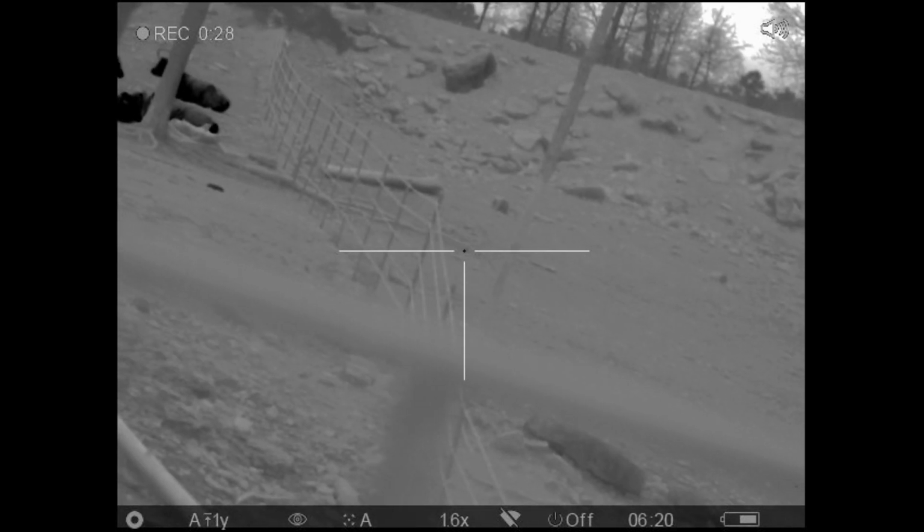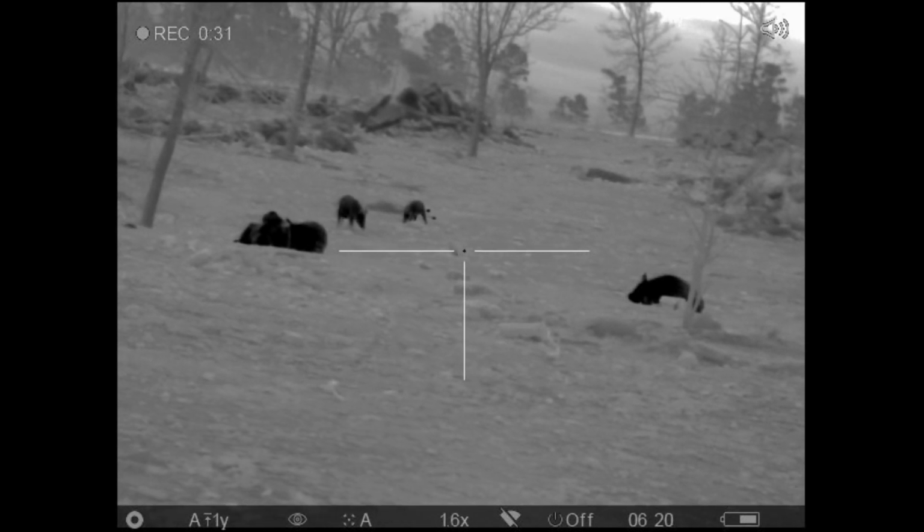If she clears over here on the other side of that fence, let me know. You hear me?